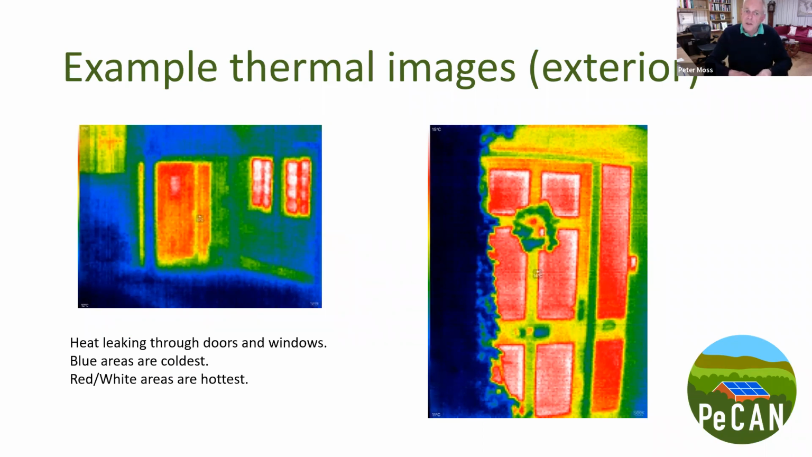And as you can see from the text, but also from the images themselves, the thermal scale, the spectrum that's used, is actually very clear. Pictures are a bit fuzzy. That's fairly normal with, I think, a camera that has the kind of resolution that we have, but they're more than clear enough to understand where heat is leaking out.